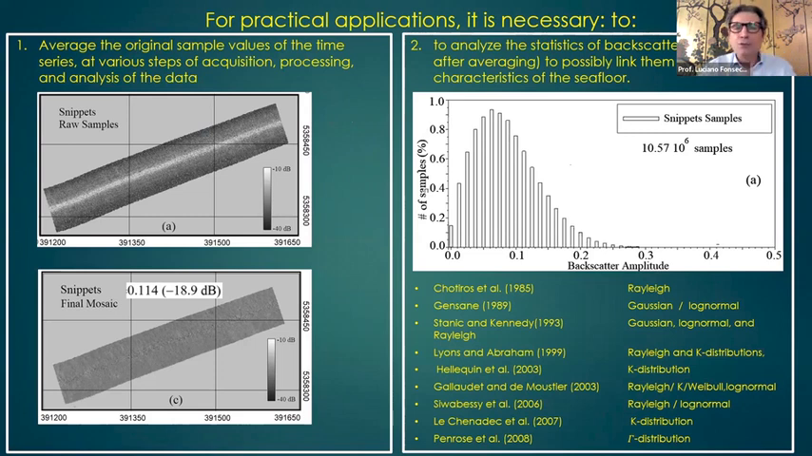So there are 2 practical paths that we can follow. One is, for instance, to try to assemble a mosaic. I take all those samples, I average, I filter, I subsample, do averaging procedures, try to remove the geometry, and get a flat and uniform backscatter mosaic. So this is one step of reduction.